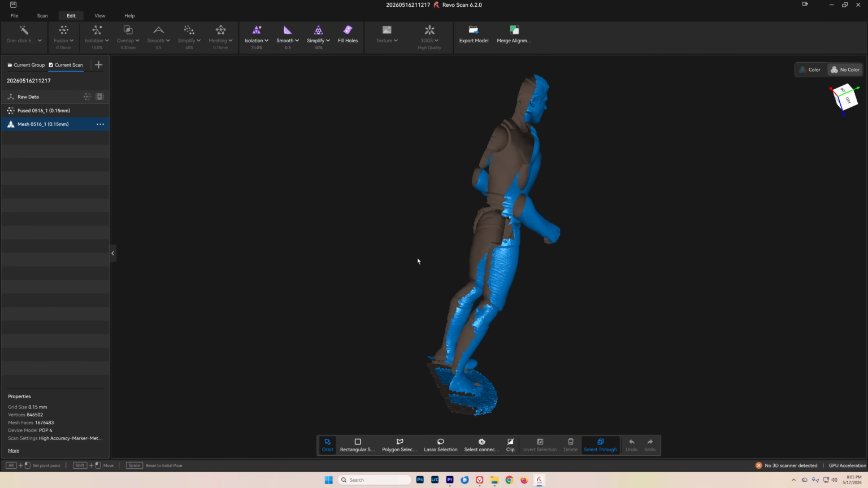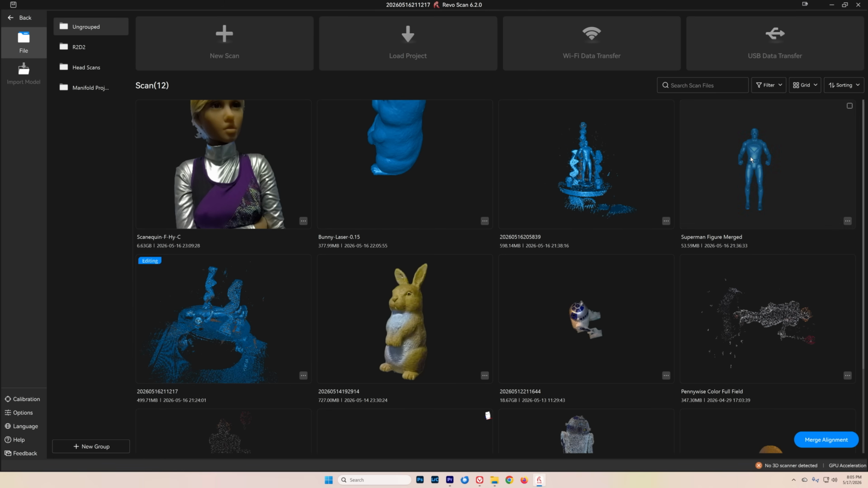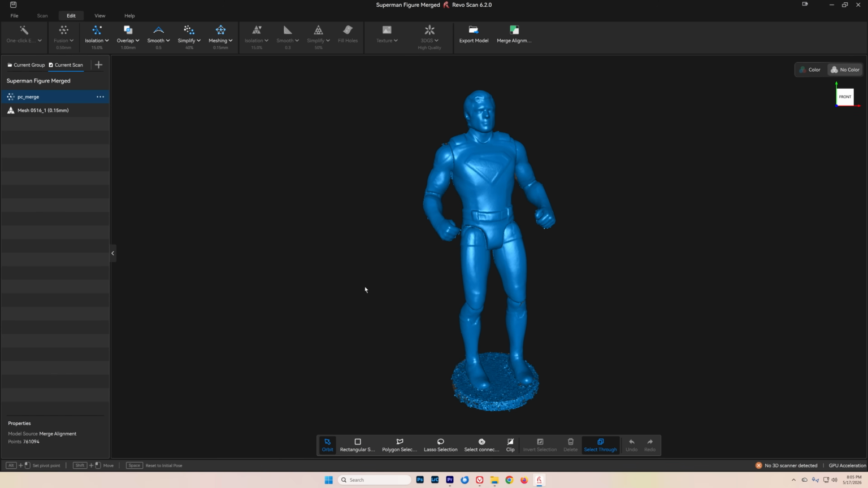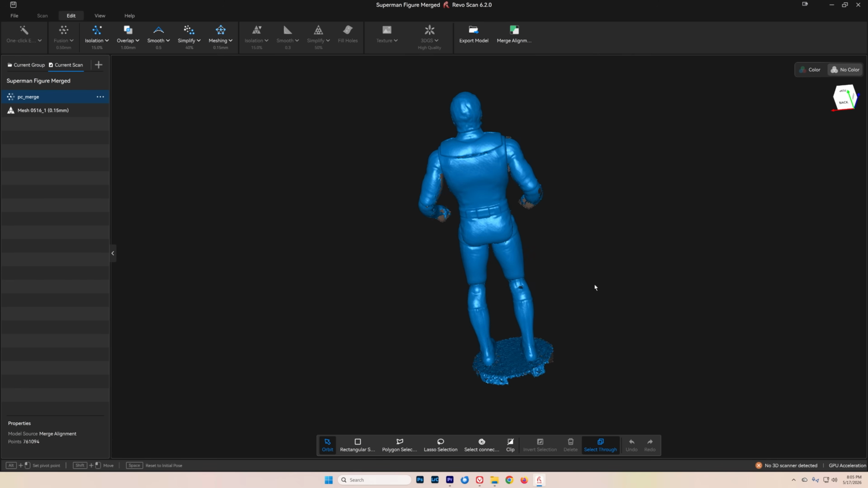Now I cut out the back because there was some bad scan data. And once I had that complete, I was able to very quickly fuse the two together. So here we have the completed, and I will be completely honest, I was quite impressed at how well the merge feature worked on this.